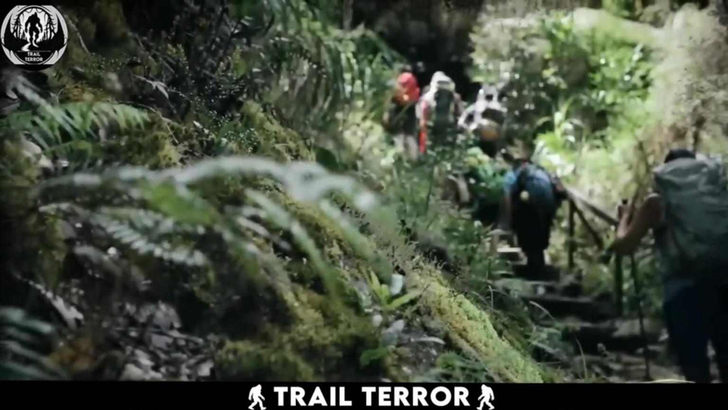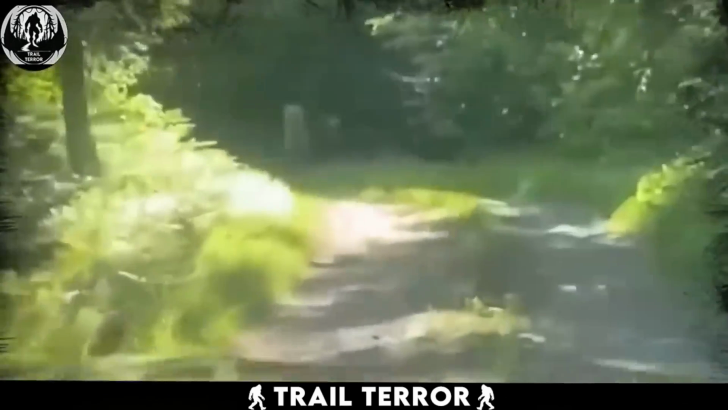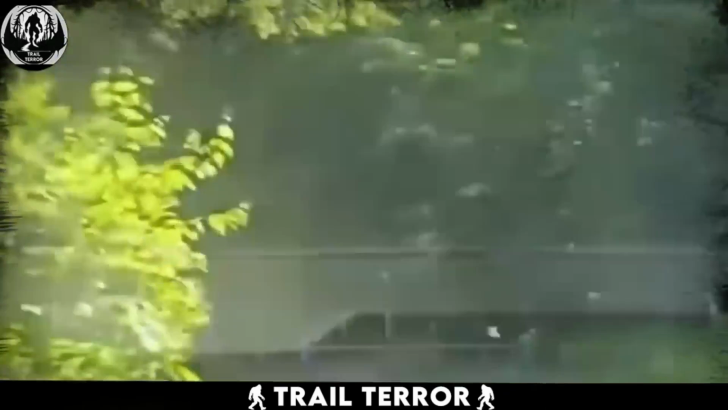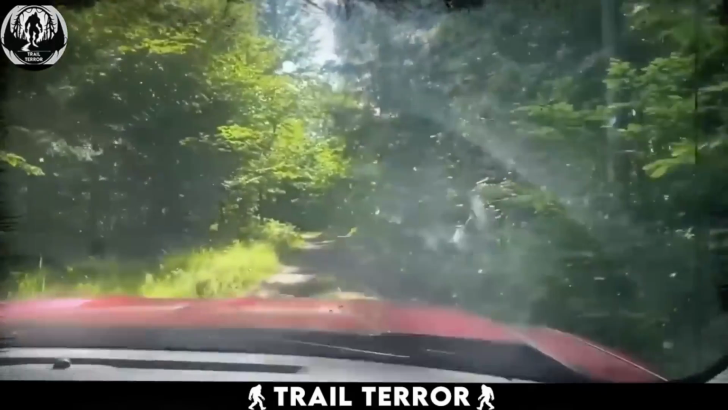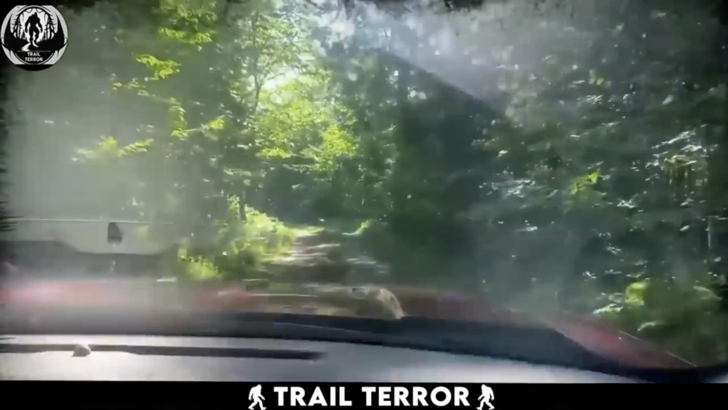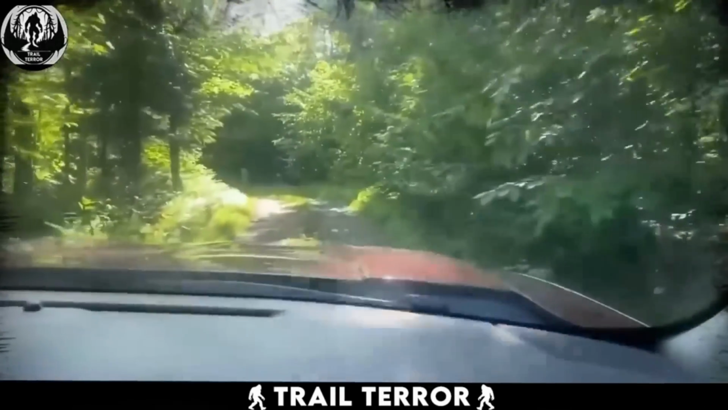Heading out on a forest trail can be a fun and calming adventure. But if you have an encounter like this, it surely turns into an event that you can never forget. This video comes from California, and in it, we see a car driving on a forest trail. There are two passengers in the car. One is the driver, and the other is his friend who is recording the video.